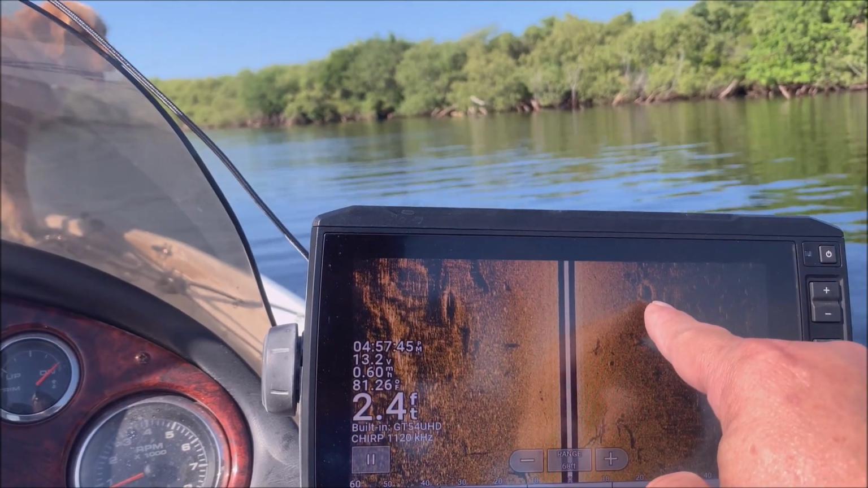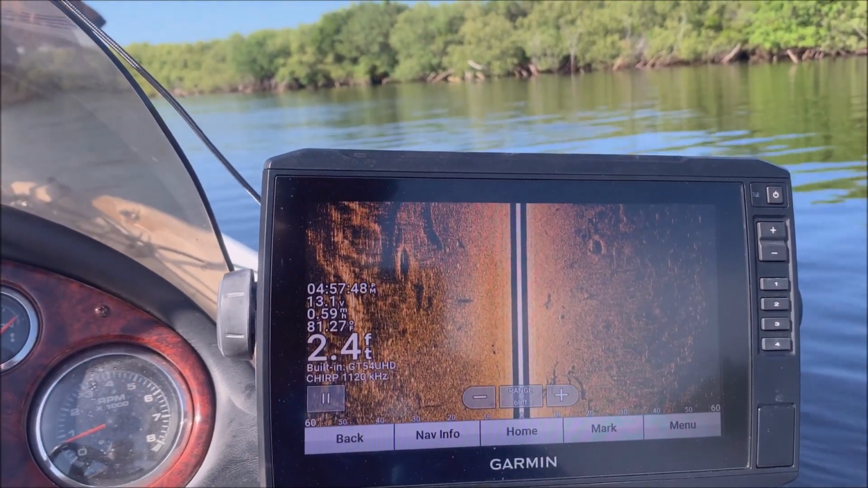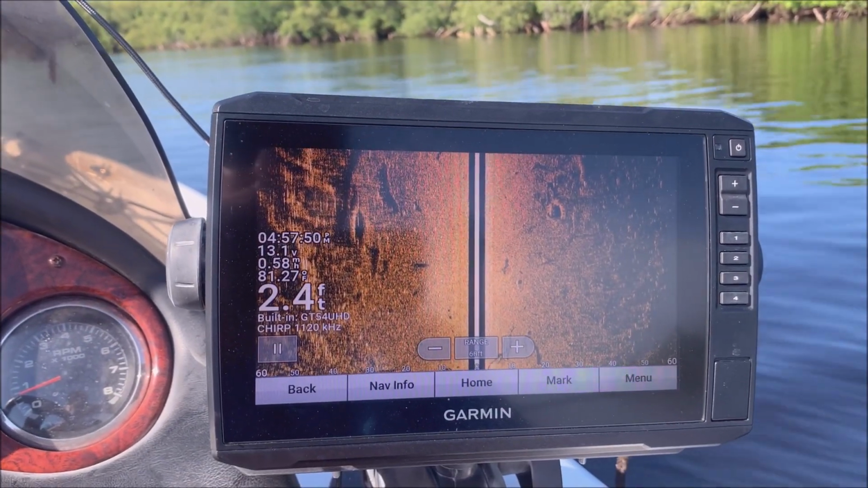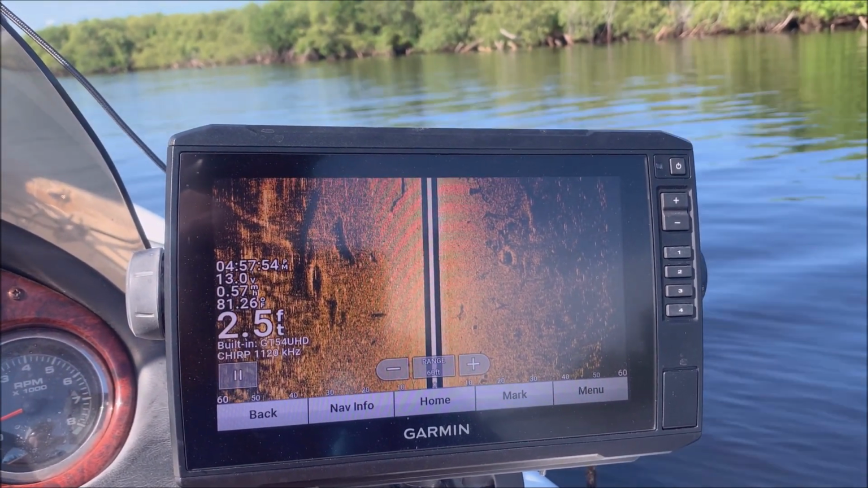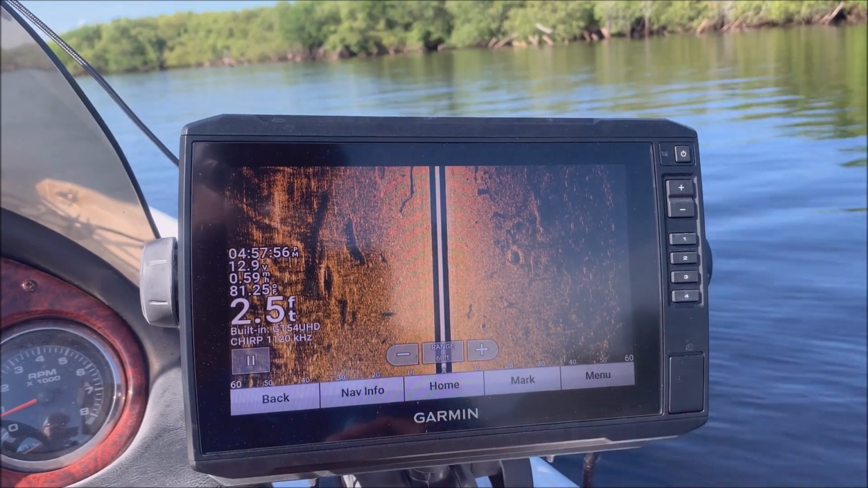And there's a cool little bed right there. Check it out. Nice. But those are just some useful features that you can do with the side view or side scan. Most other fish finders will probably have similar features, just how you get to them will be a little bit different.